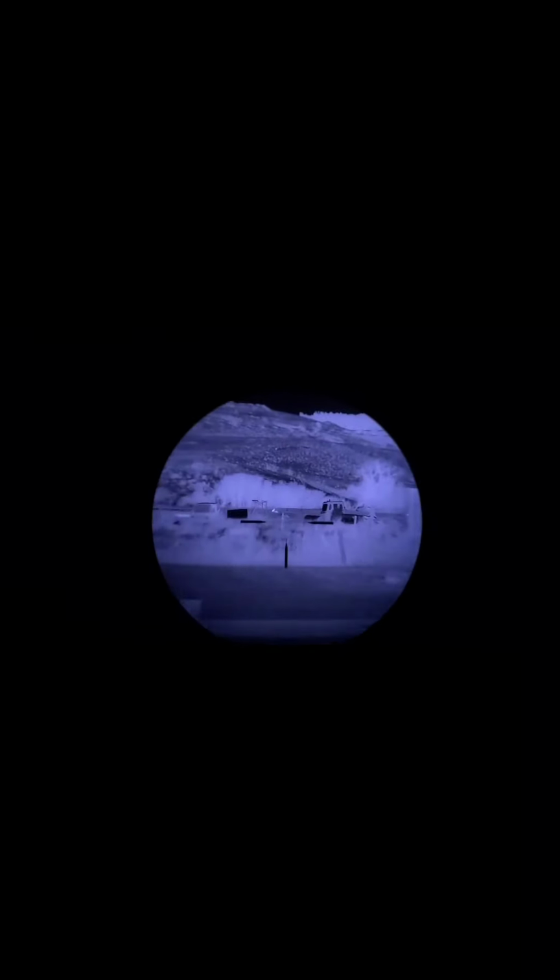Well, got another deer that's poking through here. Right here. One laying down, this other one's disappeared. You can kind of see one. Oh, he just went behind that barn. And then black hot.